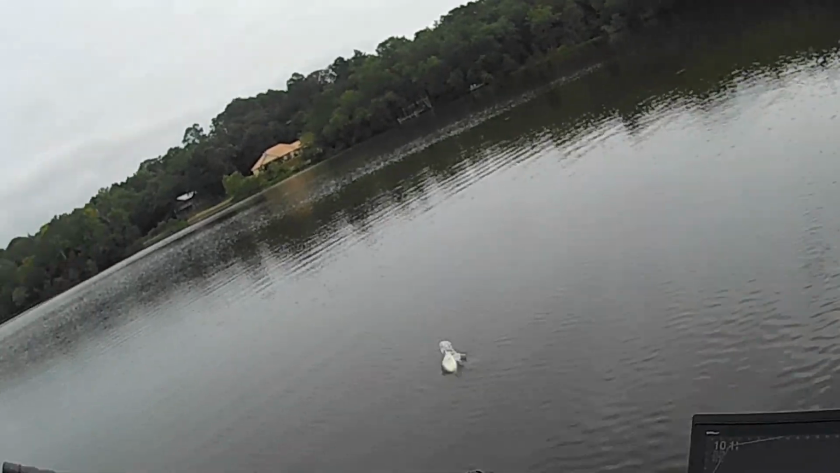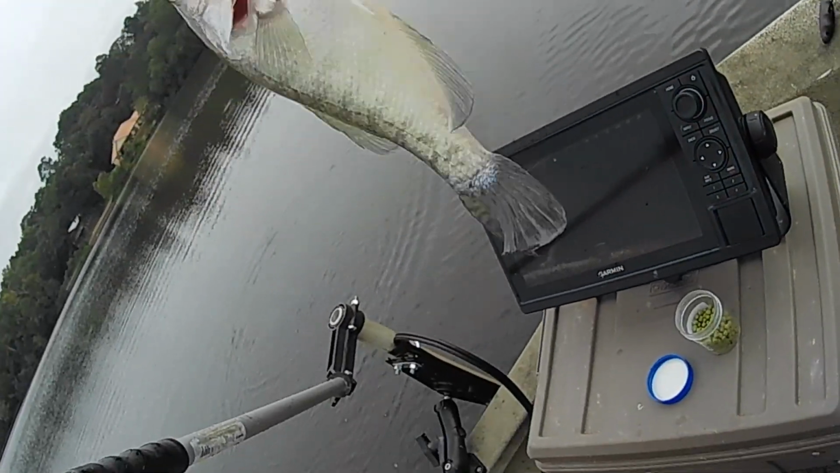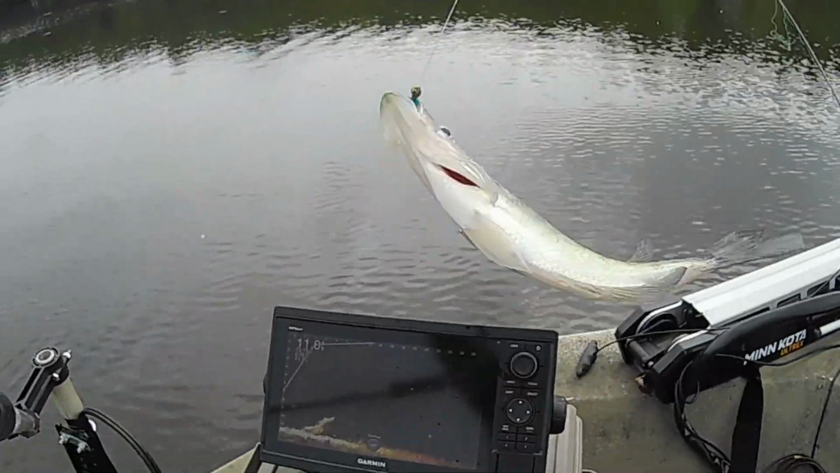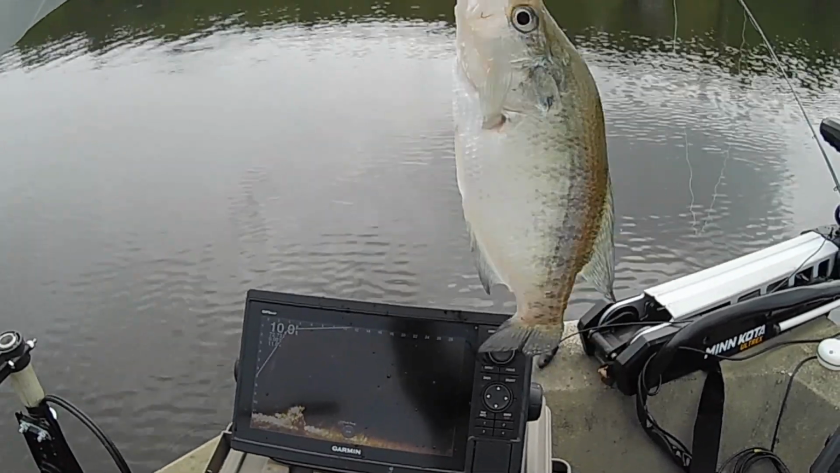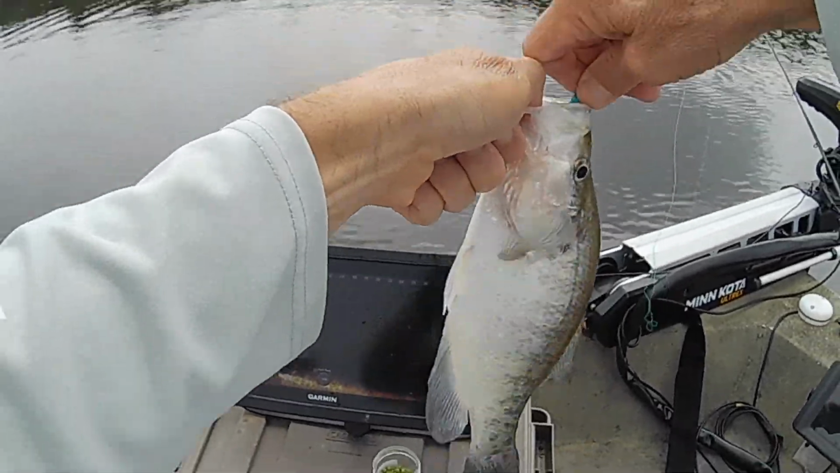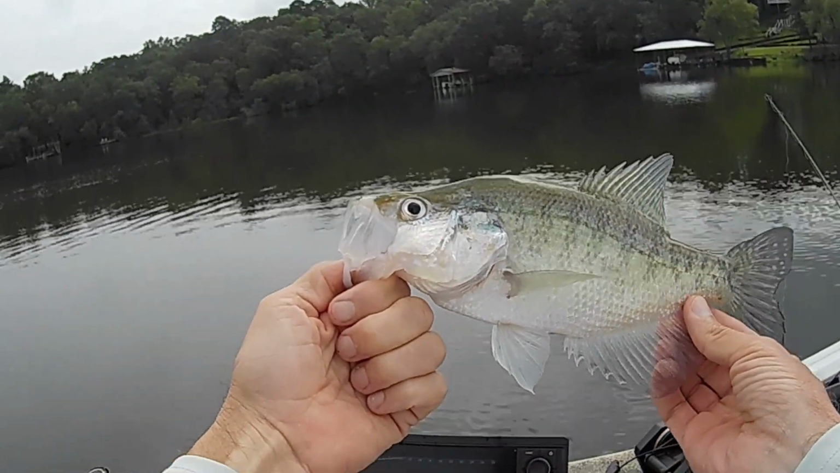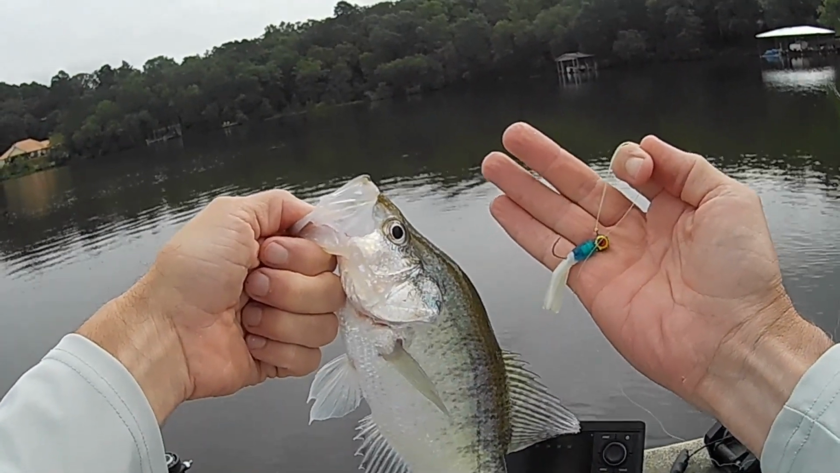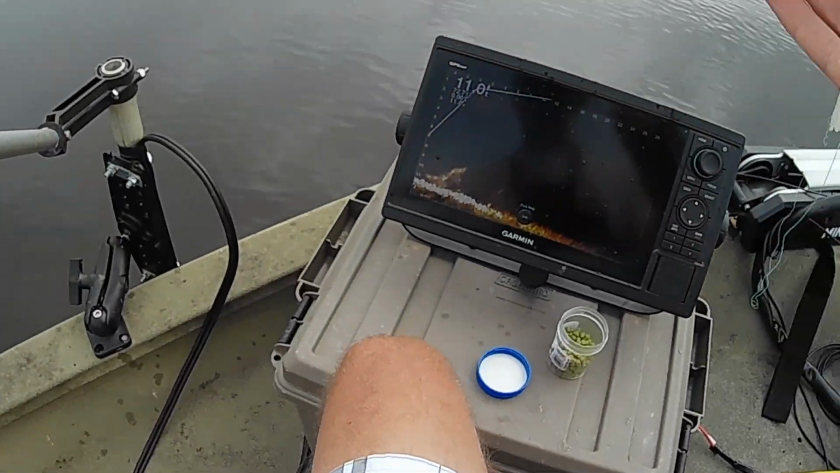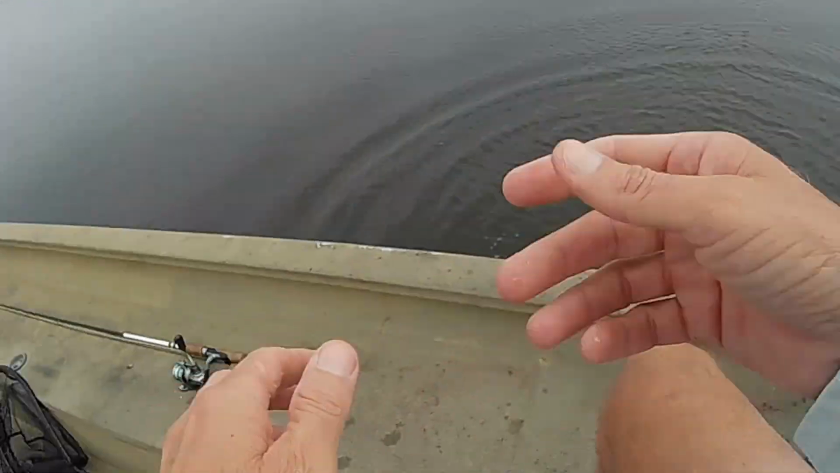Oh, there's another one down there. Look at that, boy. I tell you what. Oh, shoot, boy. Look at that. You just find where they're at. I was getting those short strikes from these fish, and I changed colors. It's actually a little bigger profile, and man, they're getting it now. It ain't that little pecking around like they were doing a little while ago.